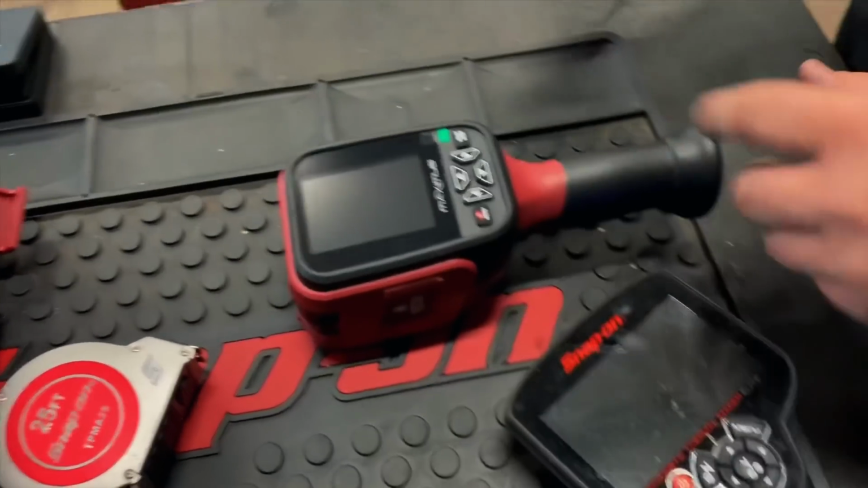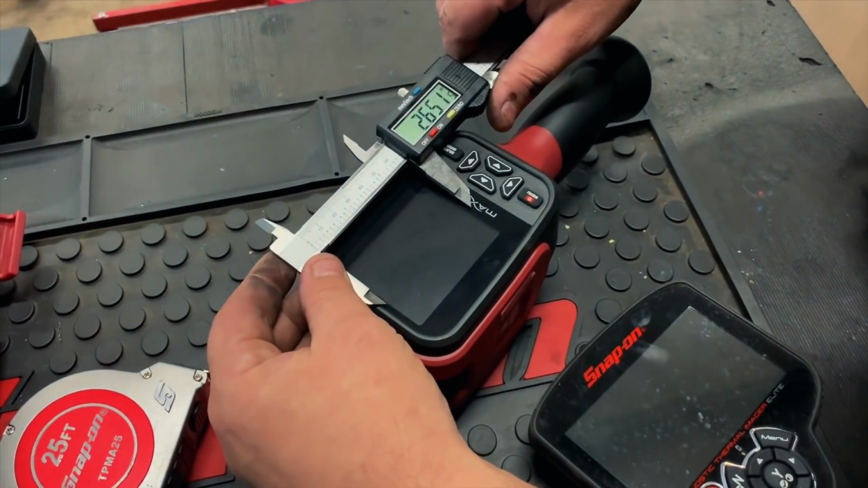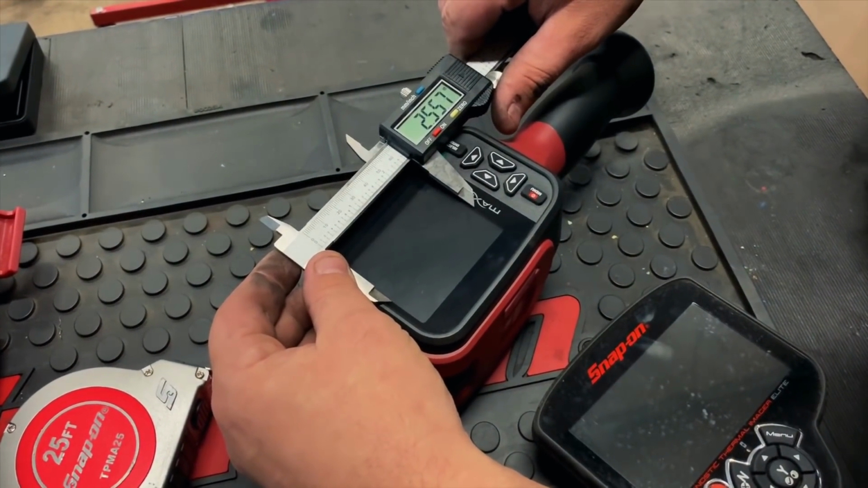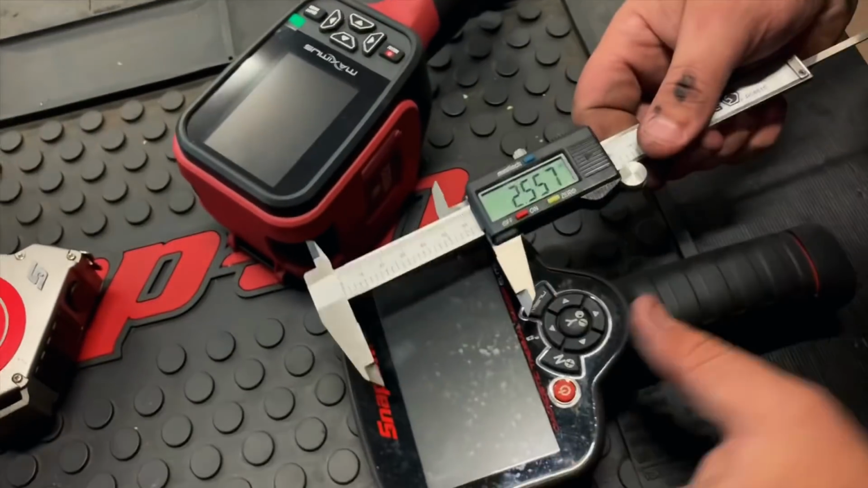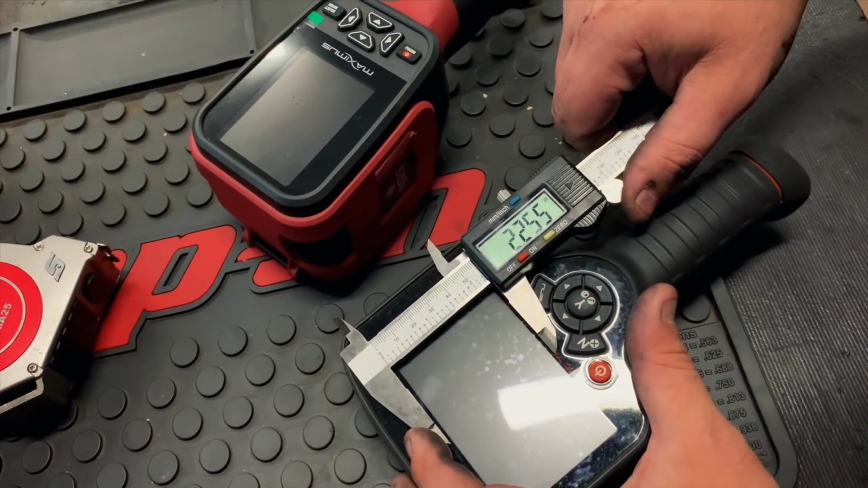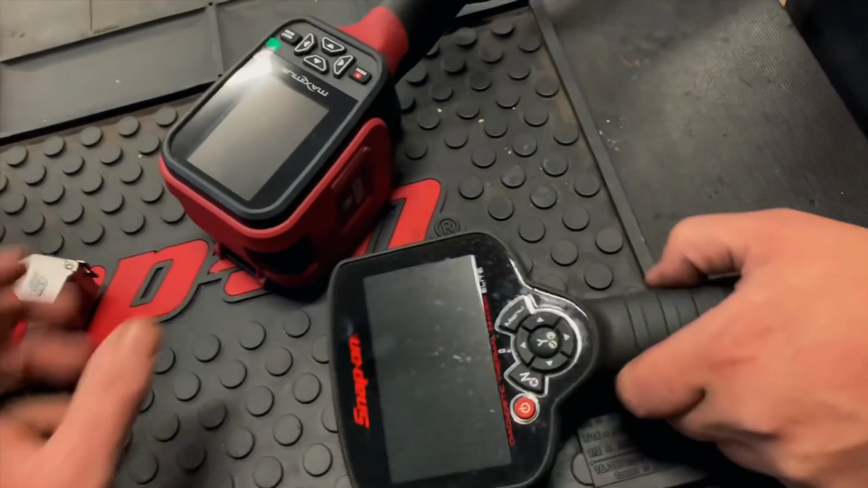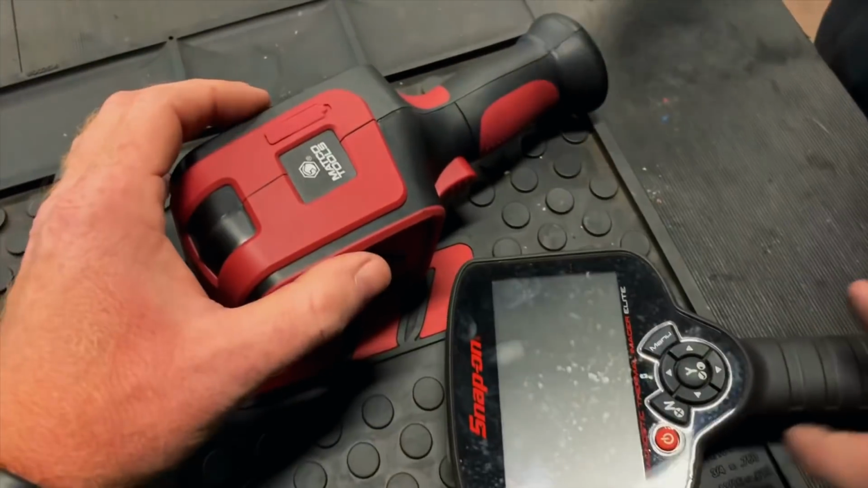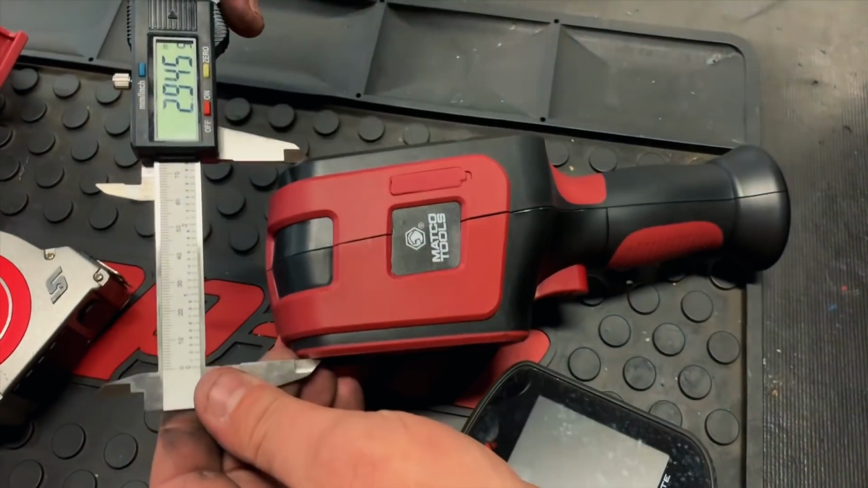All right. Well, let's say the height of the screen, right about 2.5, and the Snap-on a little less than that. We'll say 2 1/4 on that. All right. And this is kind of the bigger part here. We'll do the top and the bottom. So the depth.